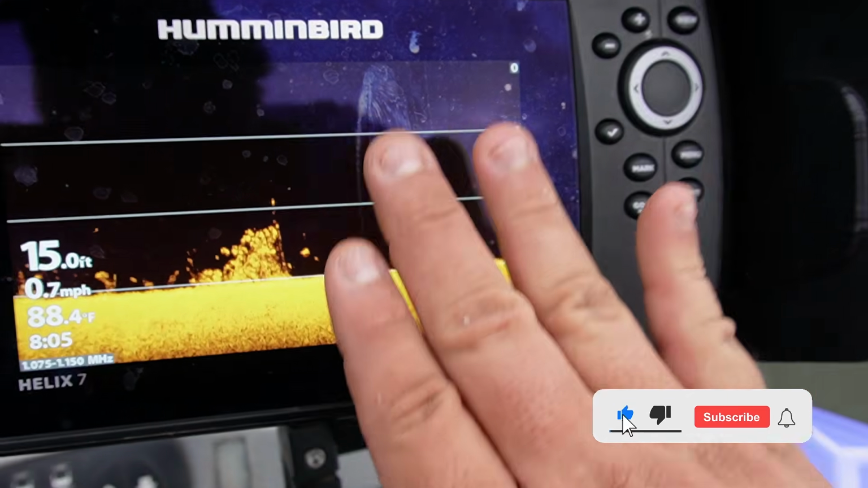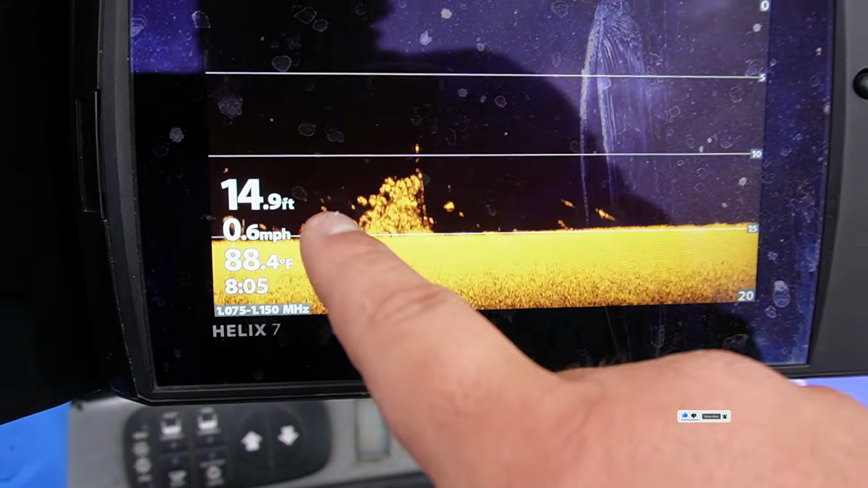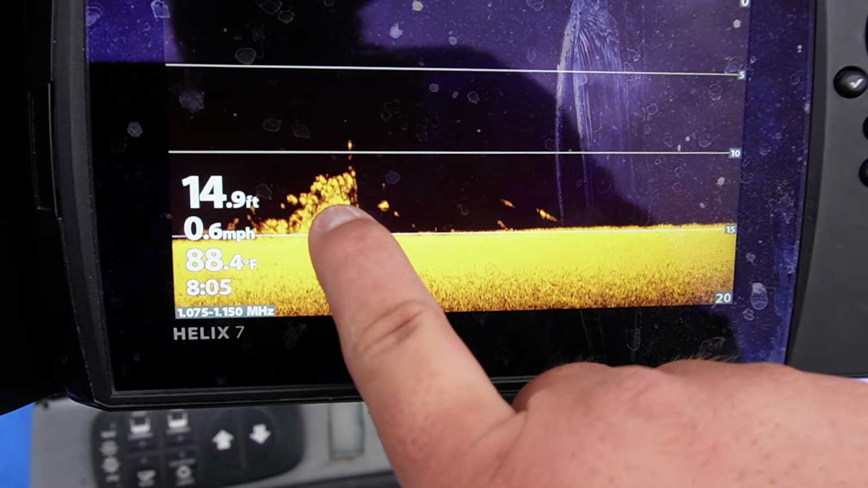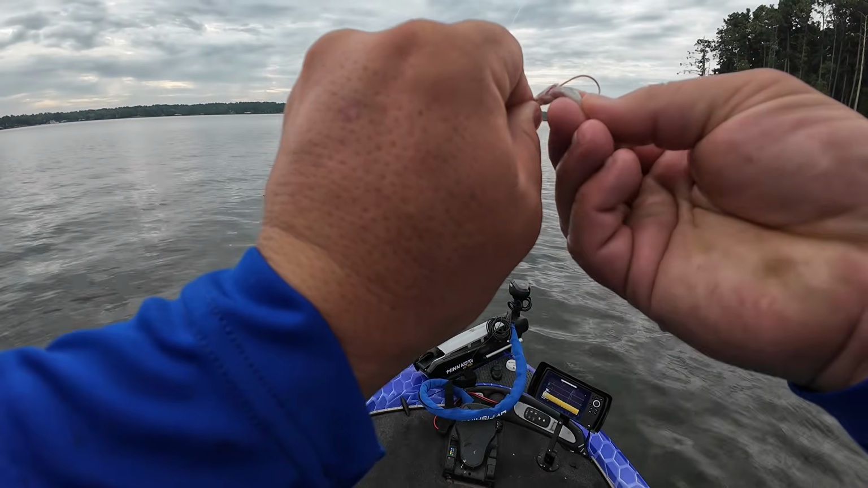Not live scope, this is 2D and down scan. You're looking at down scan right now. Not a big piece of structure, but the amount of fish on it looks promising. Let's go get them. Okay guys, we got our second little pile.